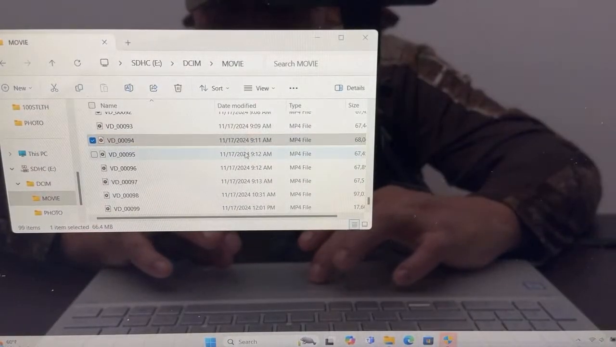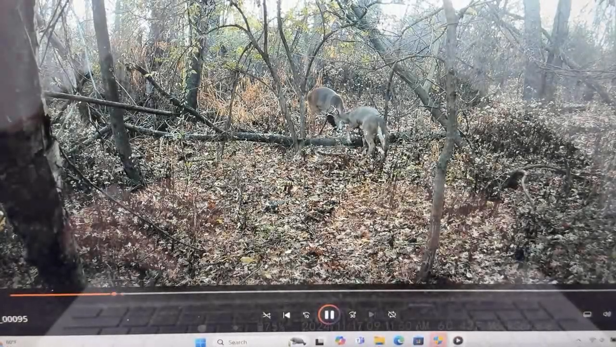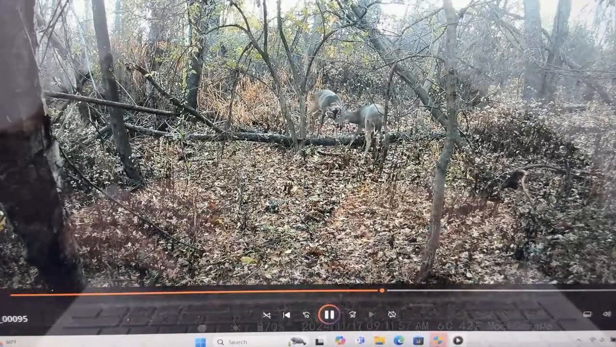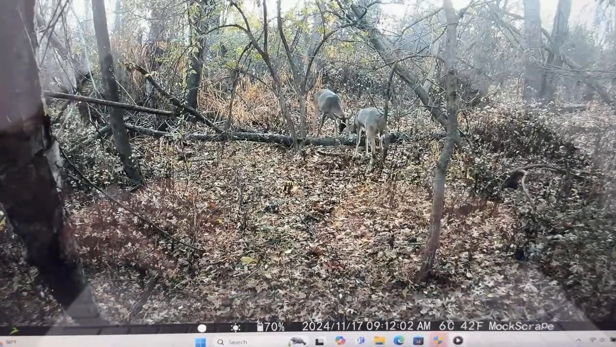Now let's see, the 17th at 9:12. This is a minute later. They're still messing around and fighting. Well, the one up here has high ground, the bigger deer. But they're not really fighting. They're just sparring. They're just touching, they're testing each other. That's all. Just testing each other. Which is pretty neat to have it on camera.